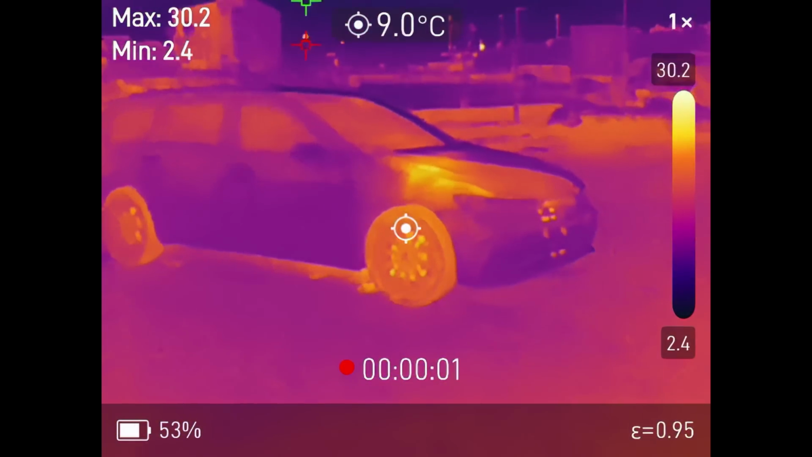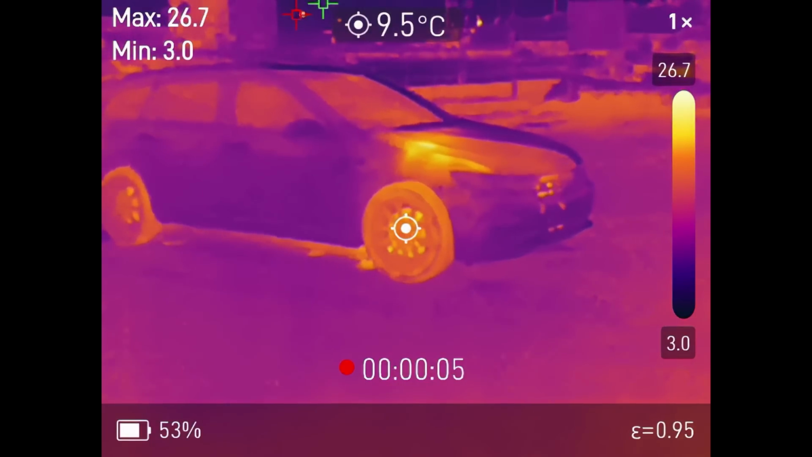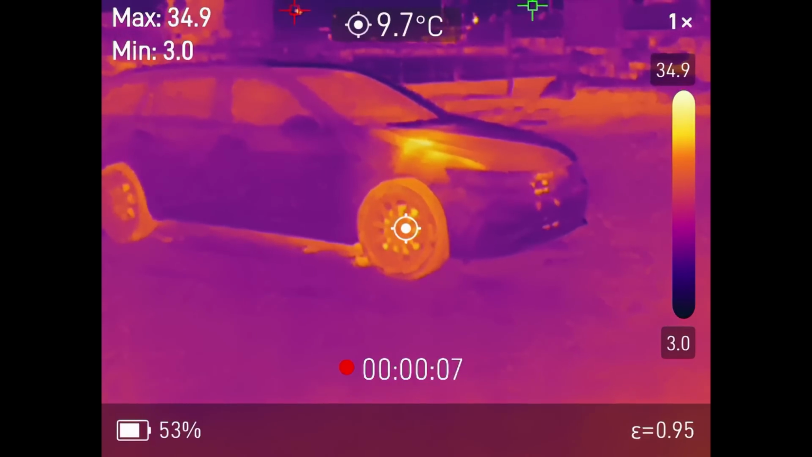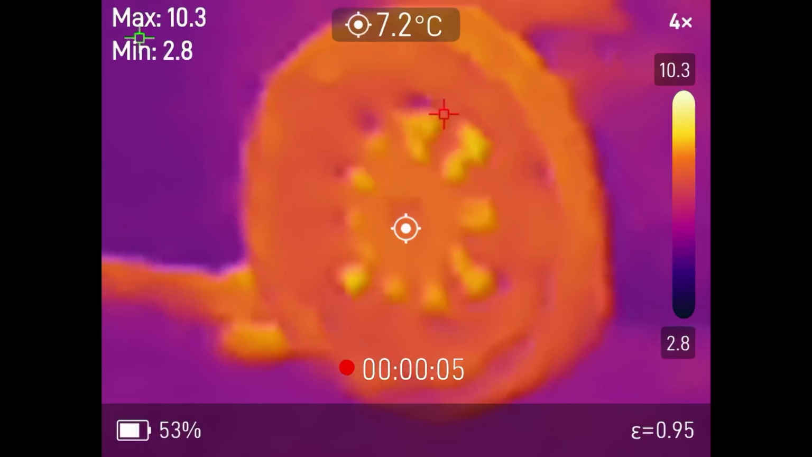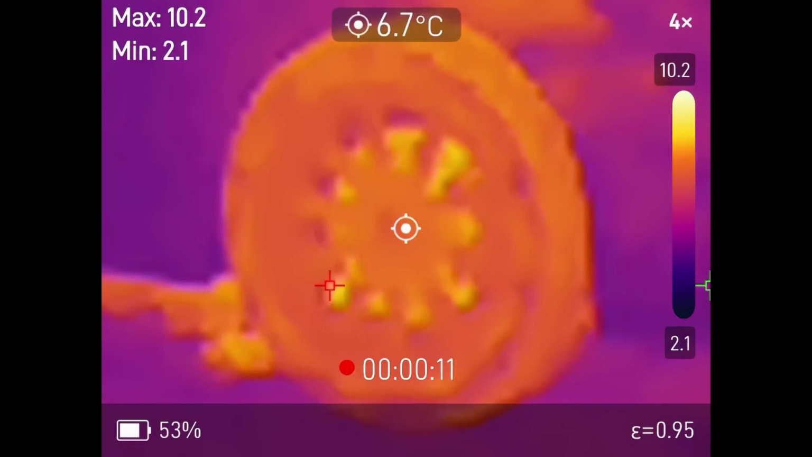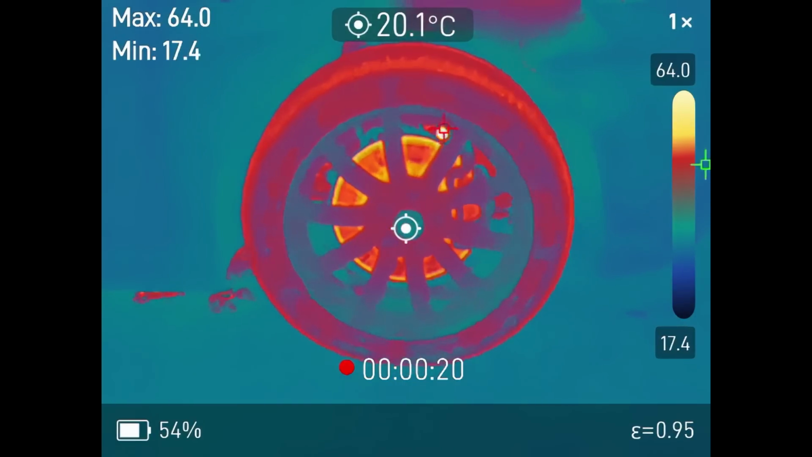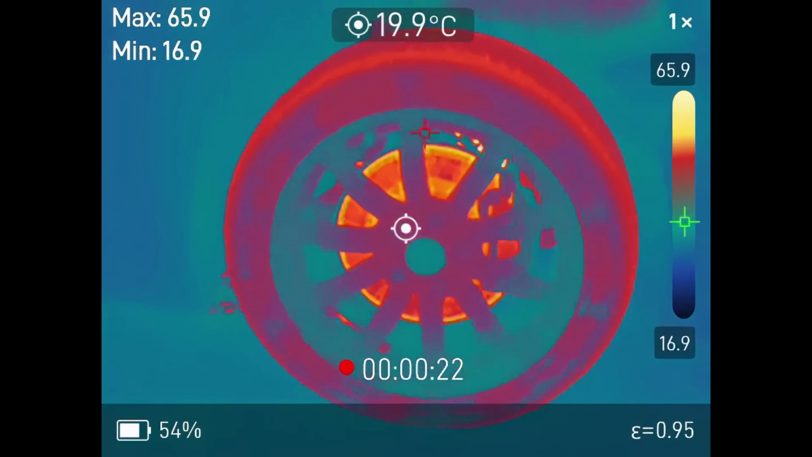Looking at a car that was recently driven, here you can clearly see the heat emanating from the engine bay as well as the wheels and the brakes. I'm just going to show you that zoom function again. This is zoomed into the wheel from that distance you've seen in the first bit of video. Then, moving in closer to look at the wheel in more detail, you can see the warmth in the tyre as well as the heat in the brake disc.